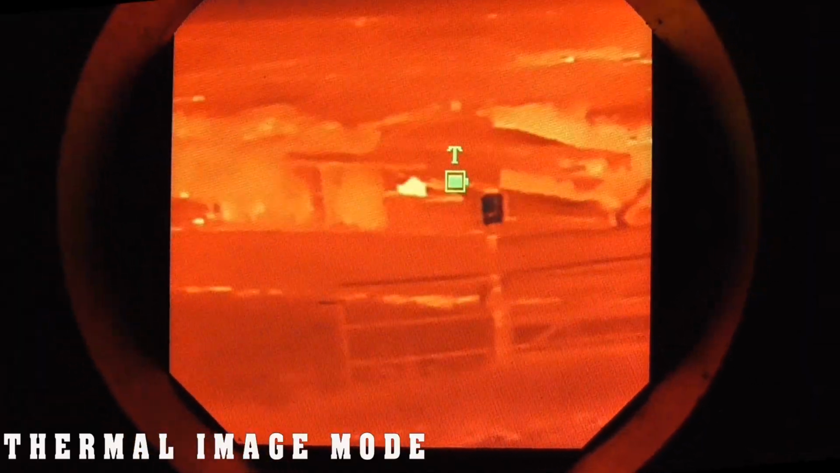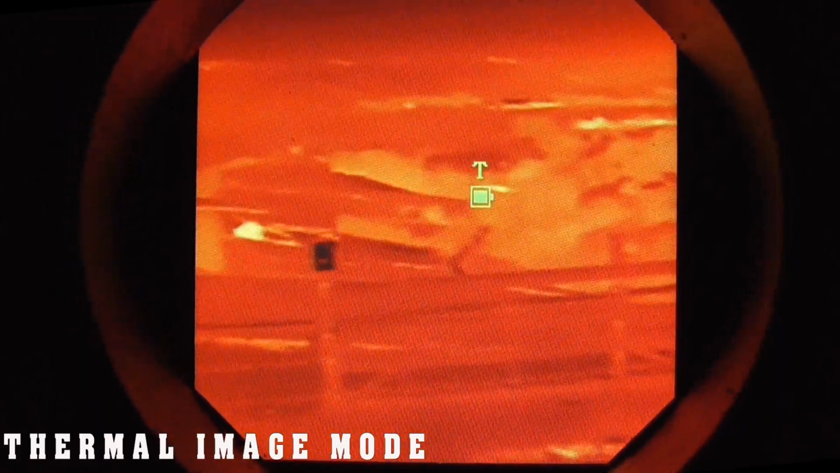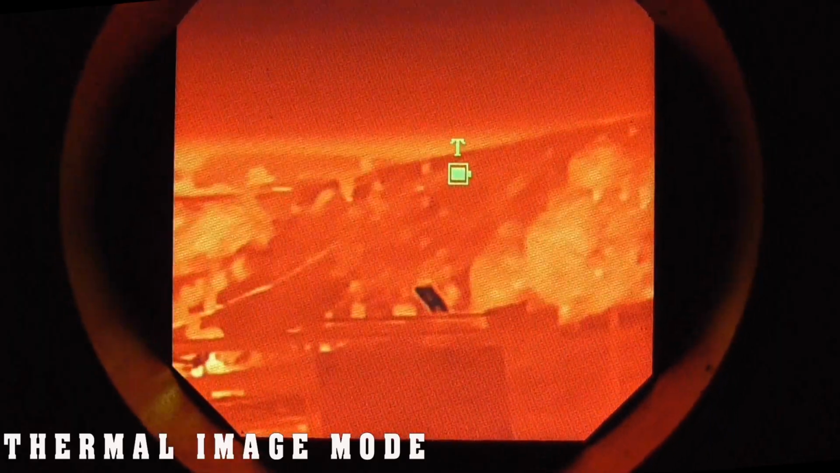Now looking down the valley to the horizon, you're talking 800 plus yards. It is a bit of a stretch. It's picking certain buildings out, heat sources.